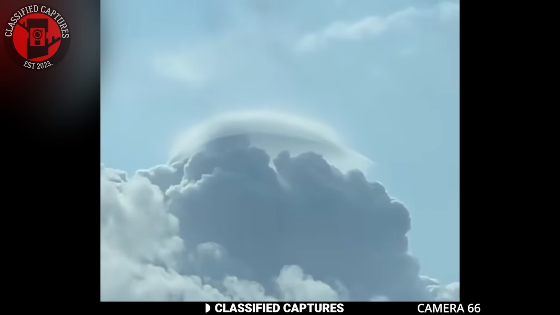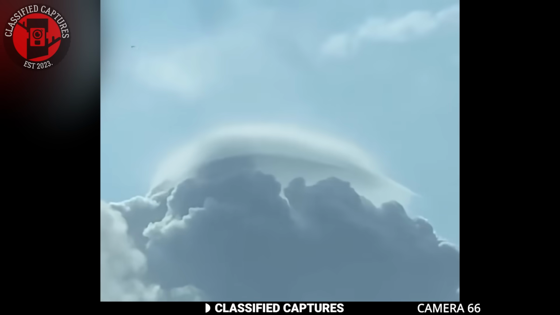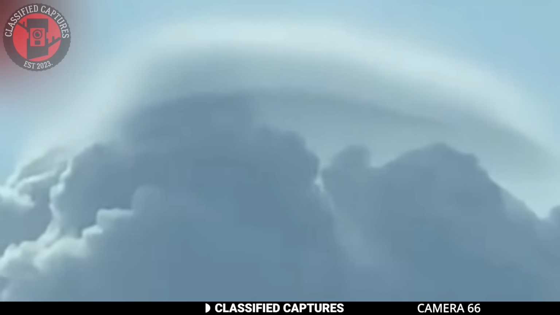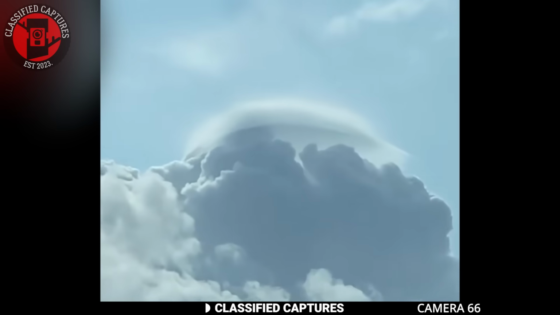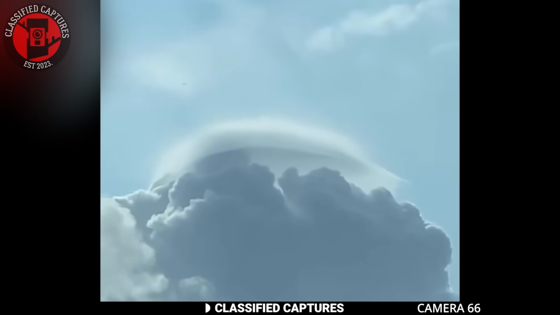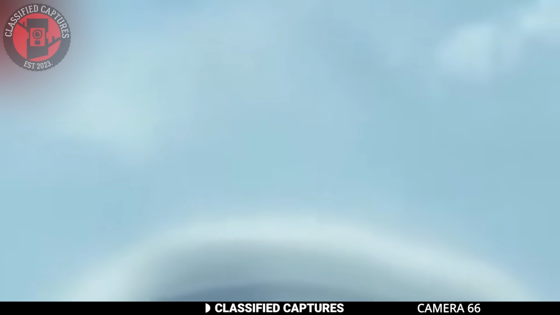In the first video, a man noticed an odd shape lurking behind a large cloud. At first, it looks like an ordinary part of the blue sky, but the top of this object is curved, almost dome-like, while the rest seems to be hidden behind the cloud. It gives the strange impression that something is cloaked in the sky.